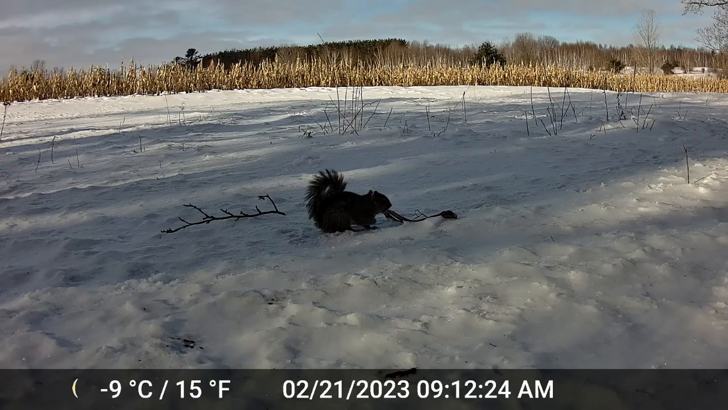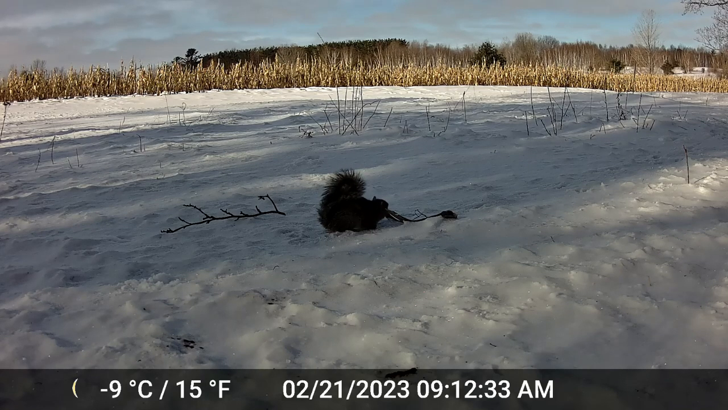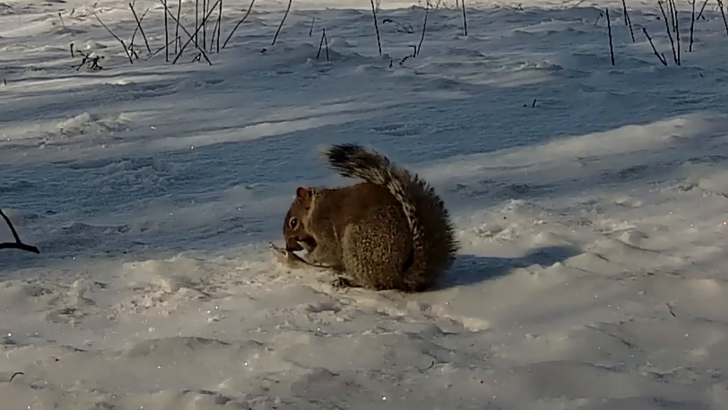And I don't believe it was the only squirrel, because eventually I get a picture on the other camera of another squirrel in the background. So I think that he probably had a little help here chewing on that antler as well. I never did get video of two of them chewing on it at once, but there's plenty of squirrels around.